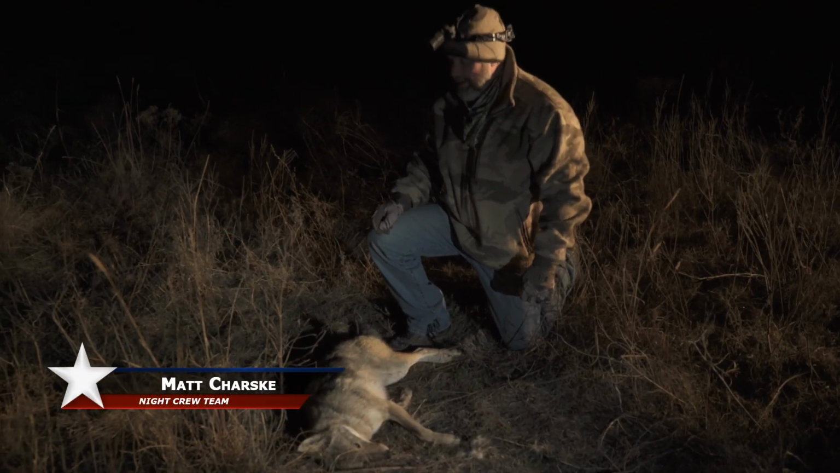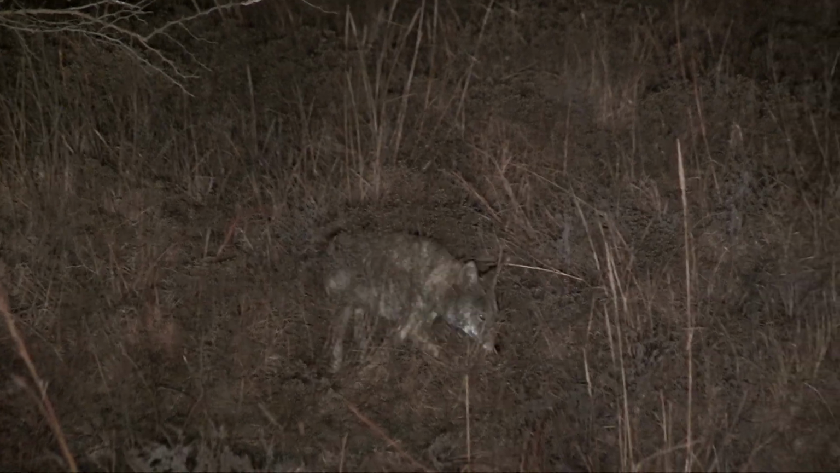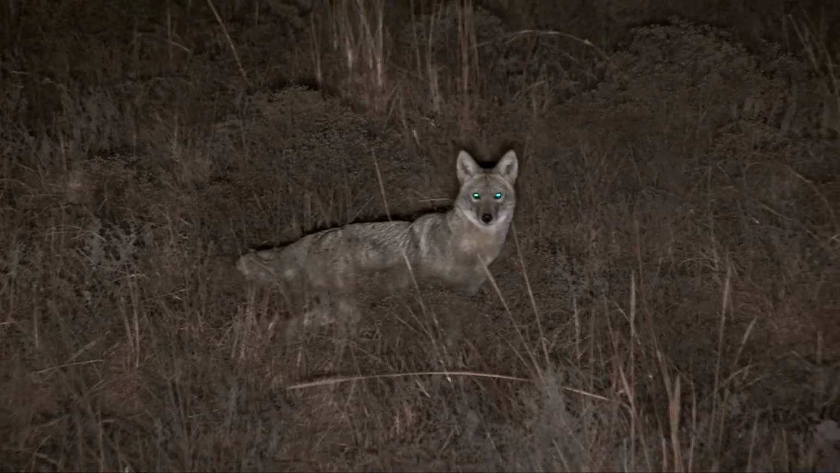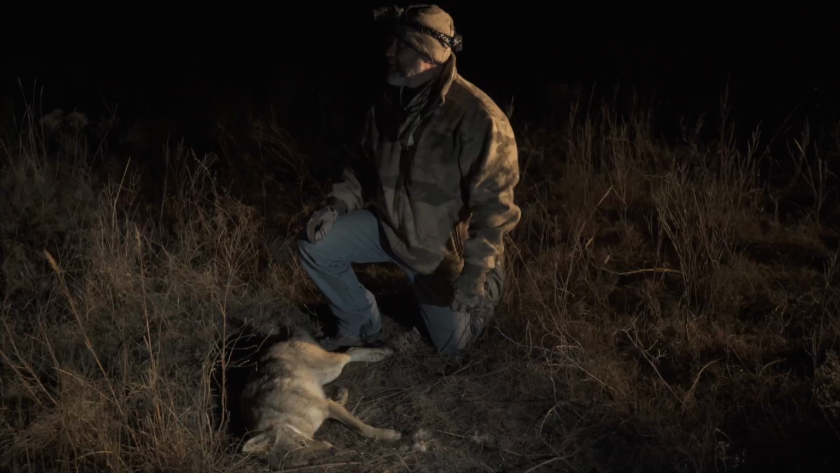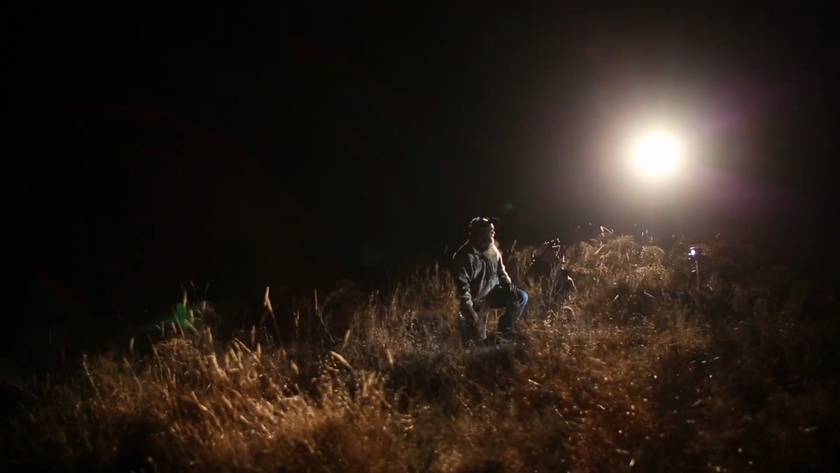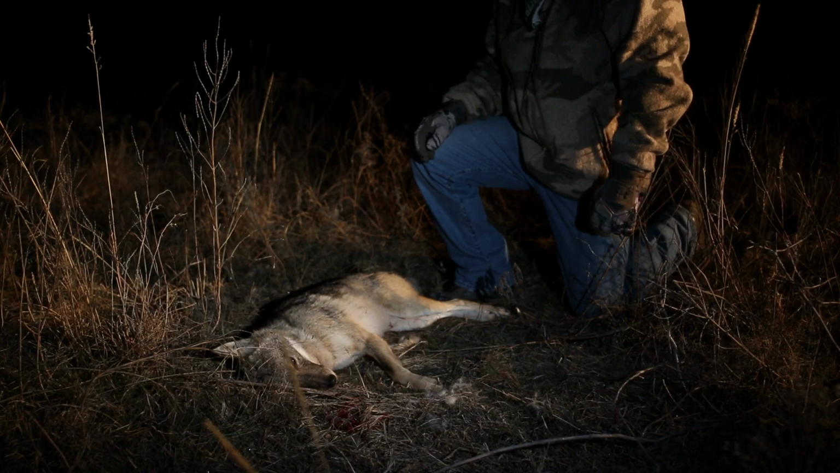I just love the way that coyote strolled in. She wasn't in a hurry, through the tall grass and coming around that tree, and 25 yards from the truck, exactly. We probably saw her 250 out, and she ends up 25 yards from the truck. Nice and slow, great stand.